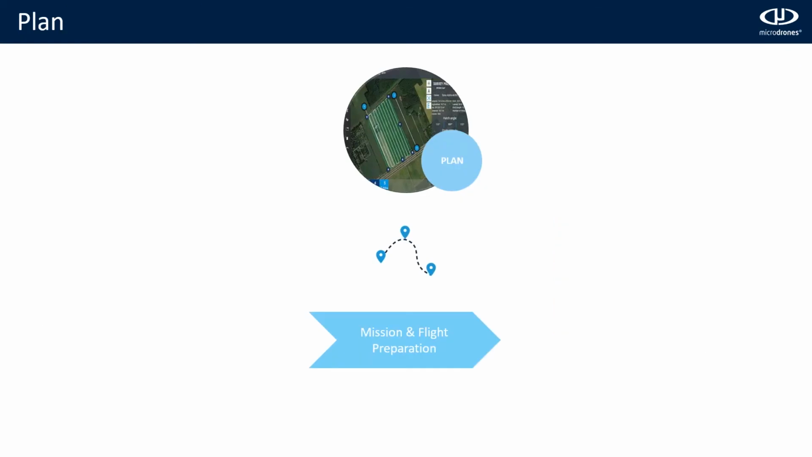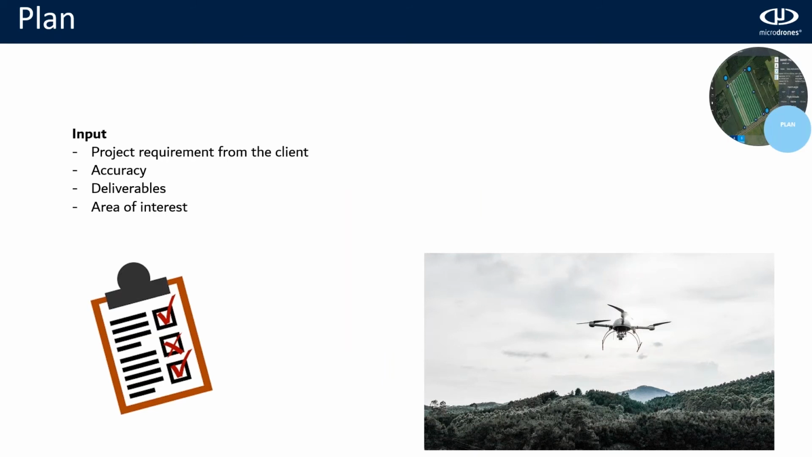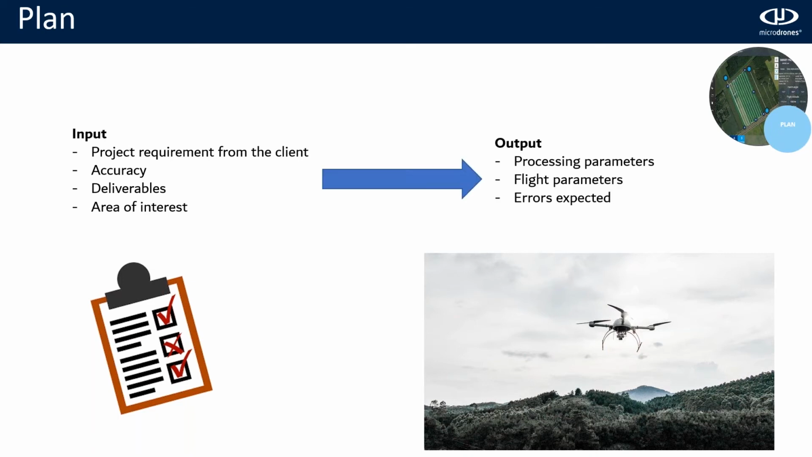The next part will be the mission and flight preparation, how we plan the mission. In this case, the first part, we get the project requirements from the client: the accuracy, the deliverables, and the area of interest. And at the end of this phase, what we are going to get is the processing parameters, flight parameters, and the errors that we expect for our project.